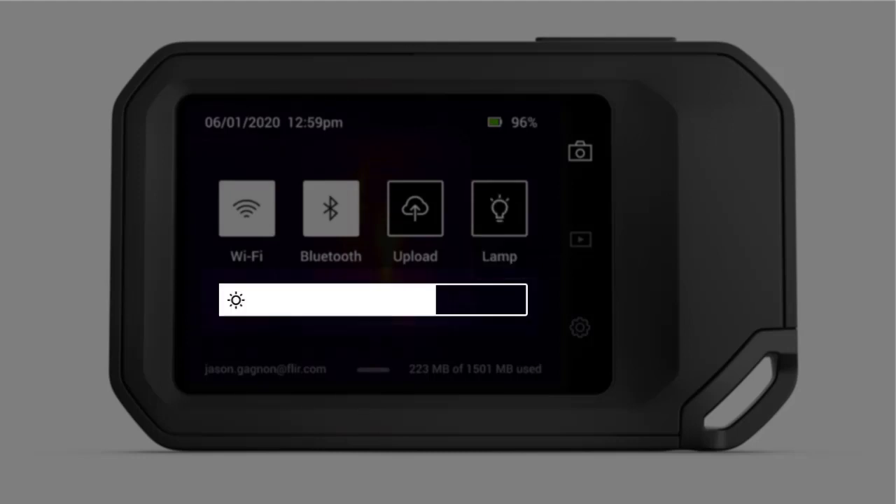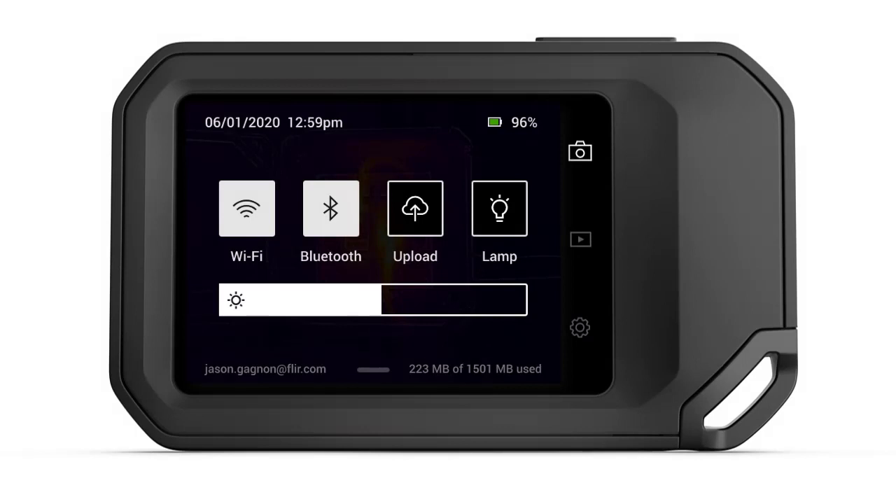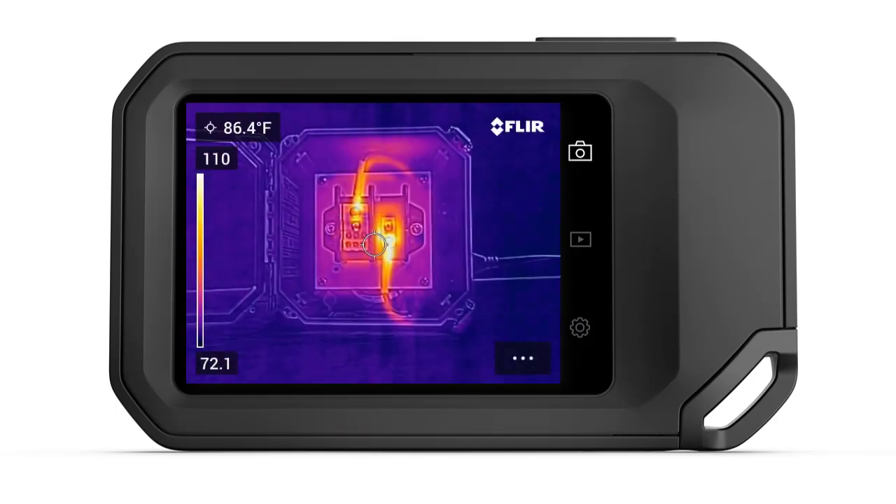Finally, the slide bar controls the display brightness. Pressing on it, you can slide it left to dim the LCD display and save battery life, or slide it to the right to brighten the screen if you're working outdoors and are having difficulty seeing the display. Swipe back up from the bottom to return to a live image.